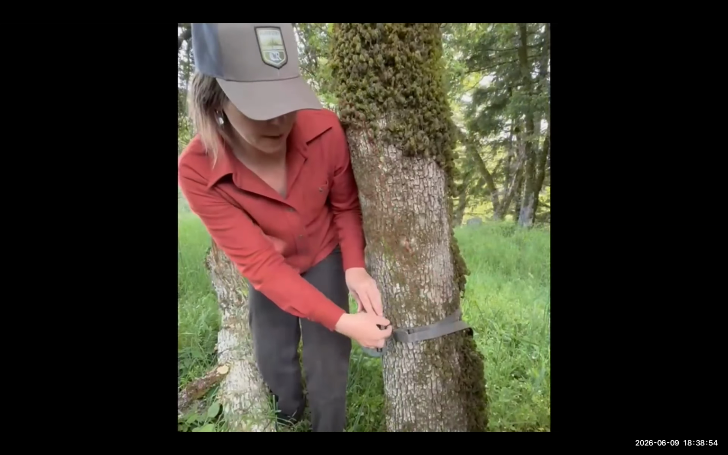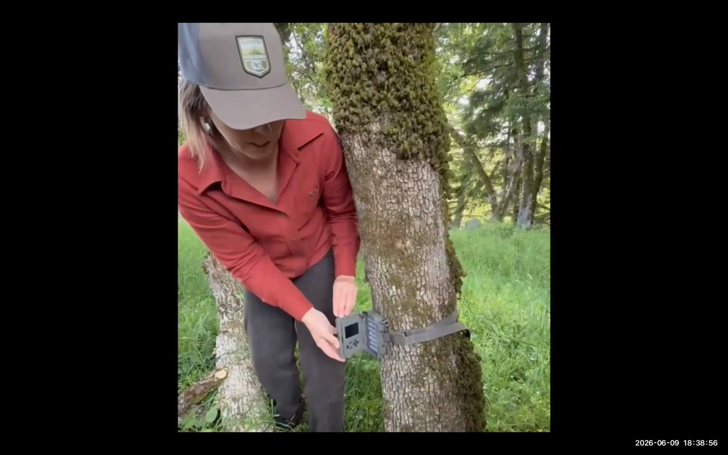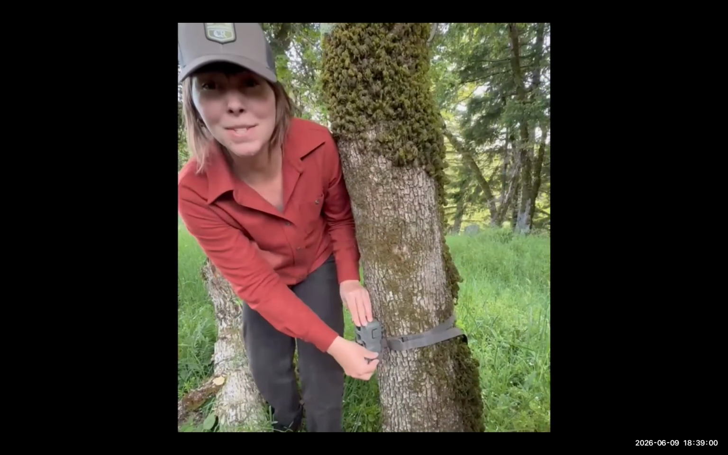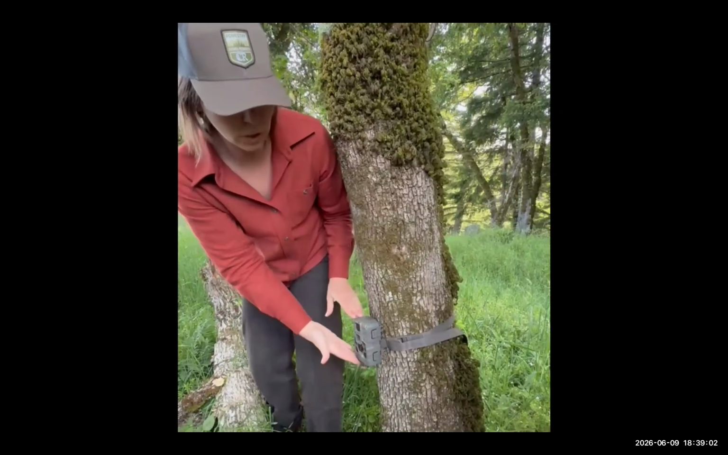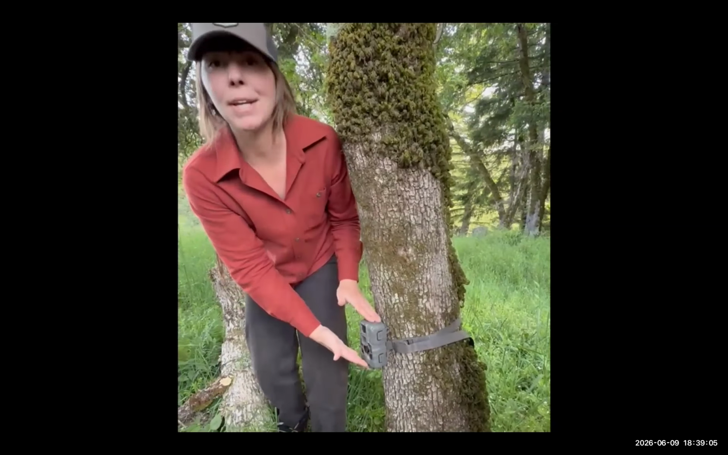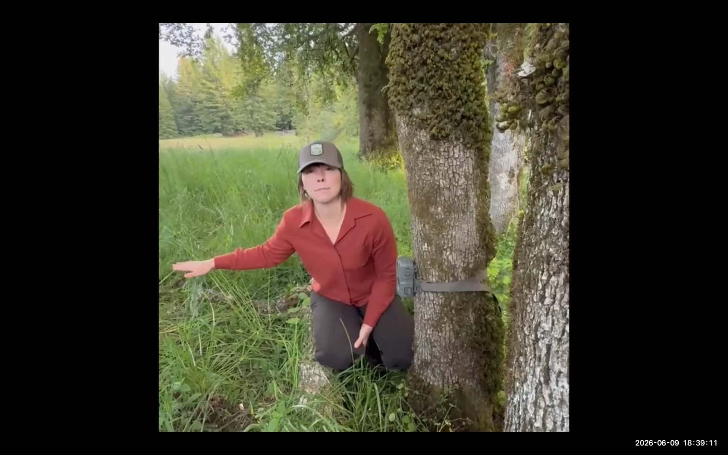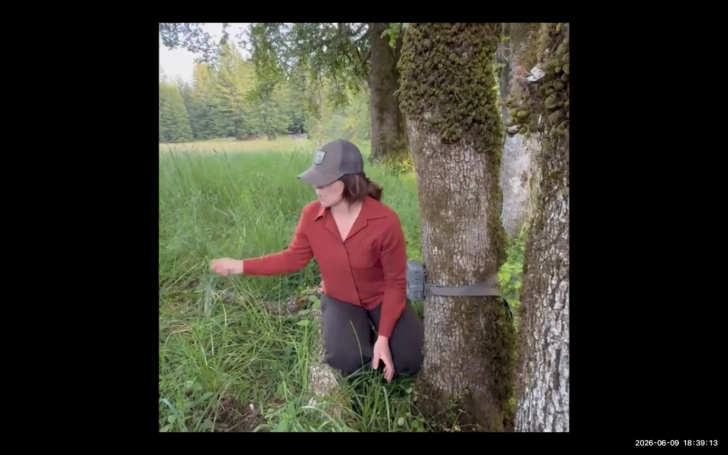Different cameras are going to have different systems for securing the camera as well. So you do just want to make sure that they're well secured to keep moisture, insects, and other debris out of the camera device. Another thing you want to be aware of is vegetation in front of the field of view that could trigger the camera.